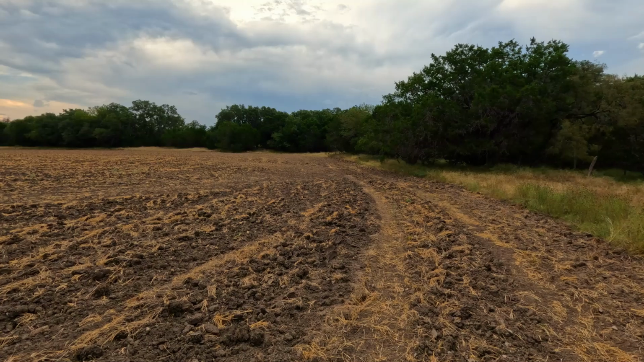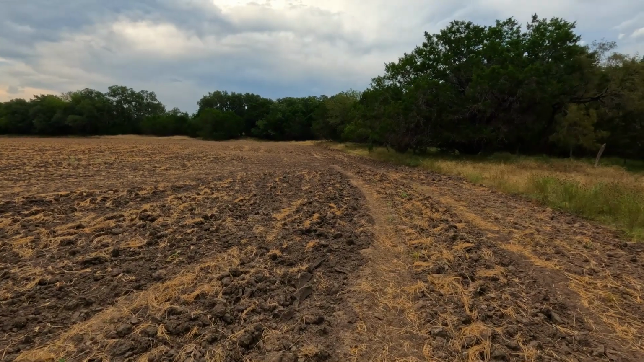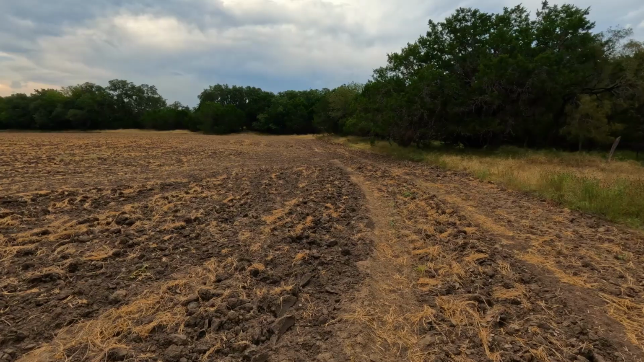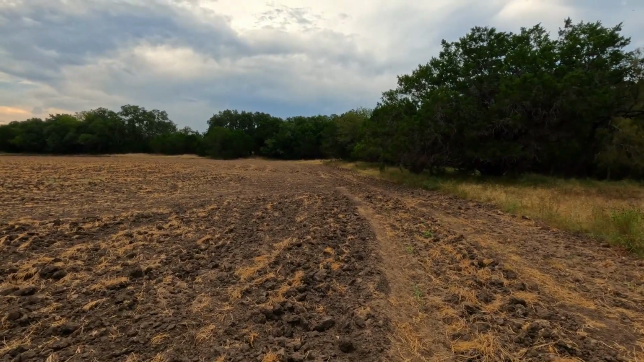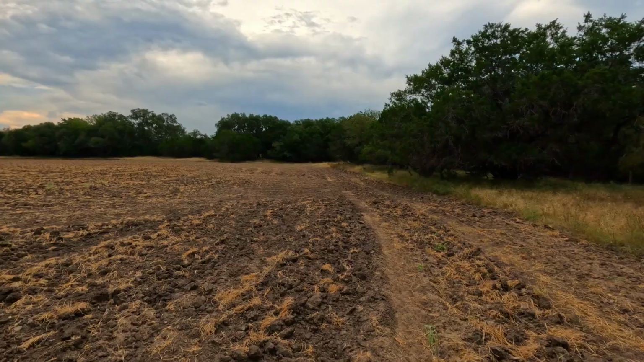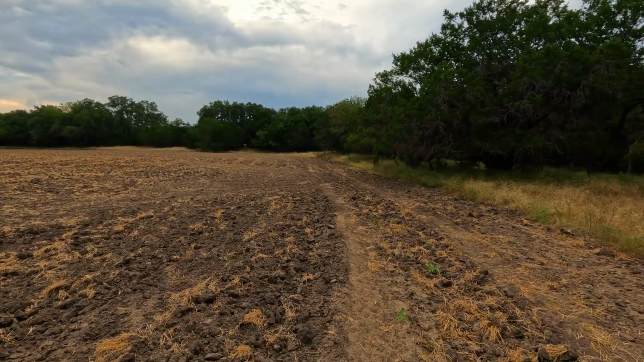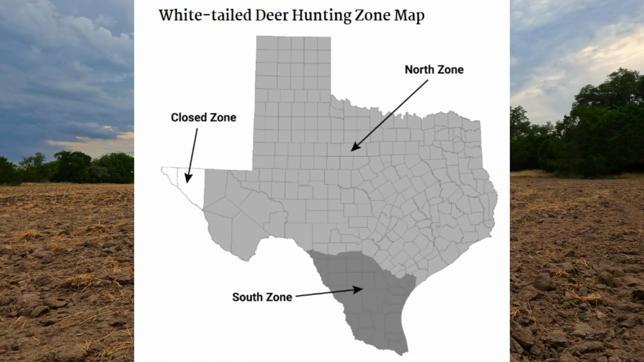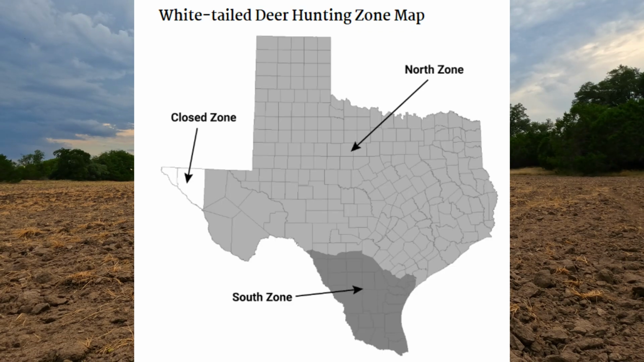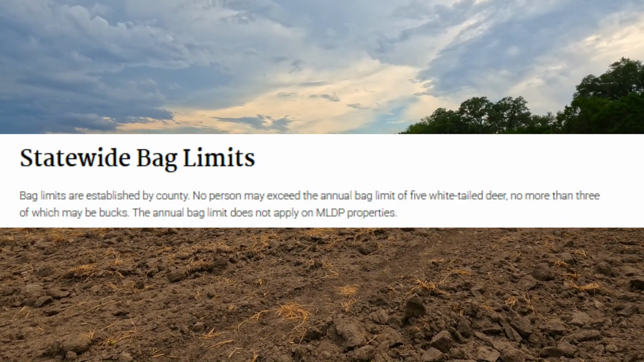So axis and whitetail impact the land differently. Both graze and browse on grasses, forbs, and shrubs, but axis tend to feed more heavily on certain native plants. When axis populations get high, they can put pressure on food sources that whitetail and other wildlife rely on. Whitetail often move in smaller family groups, while axis form larger herds. Whitetail hunting in Texas is regulated with set seasons, bag limits, and antler restrictions in many counties that keep populations balanced with the habitat.